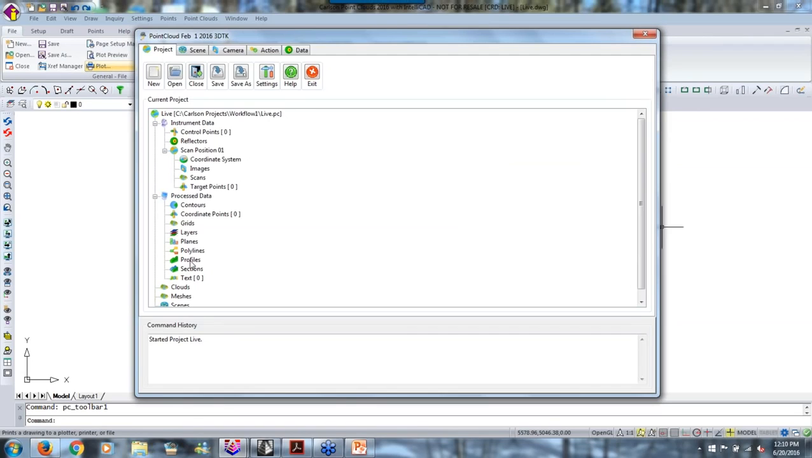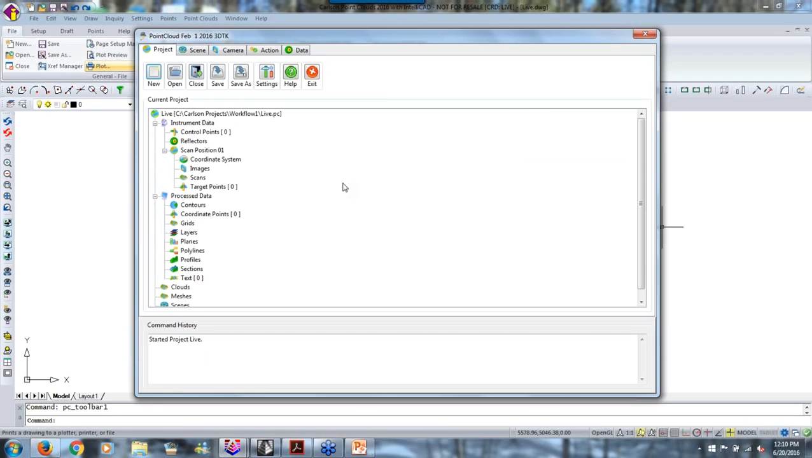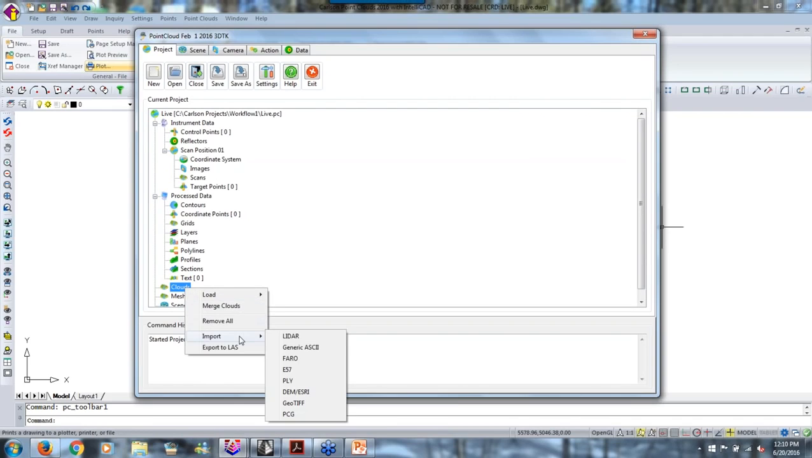So this is what's called the project tab, and there's all these things, the clouds and meshes and things. And then you have scenes and cameras and actions and data, and action is the other place that we'll go when we have something to do. So the first thing we're going to do is on the cloud item, we're going to right click and we're going to import a cloud.